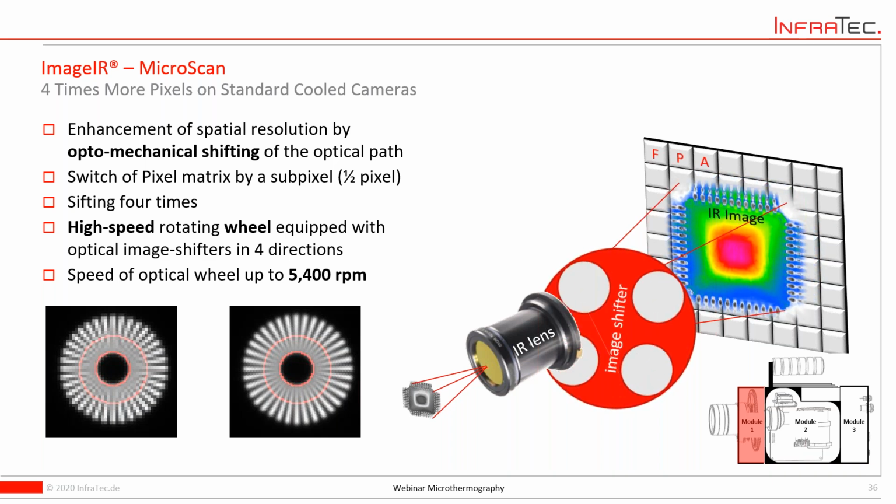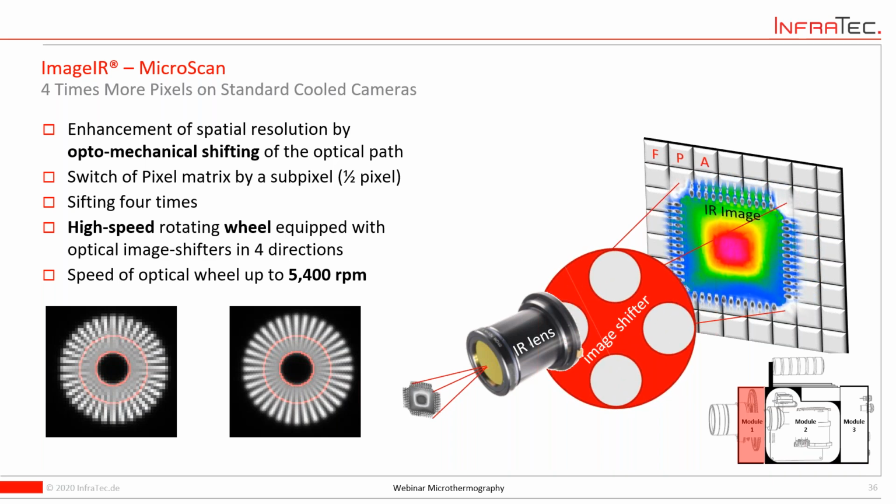And what we do, we have an active technology, an active image shifter in these cameras that will shift the image a little bit in its relative position to the detector. And by this, you see here this little Siemens target on the bottom. We can resolve the image with 4 times the pixels because we're shifting only by half a pixel.